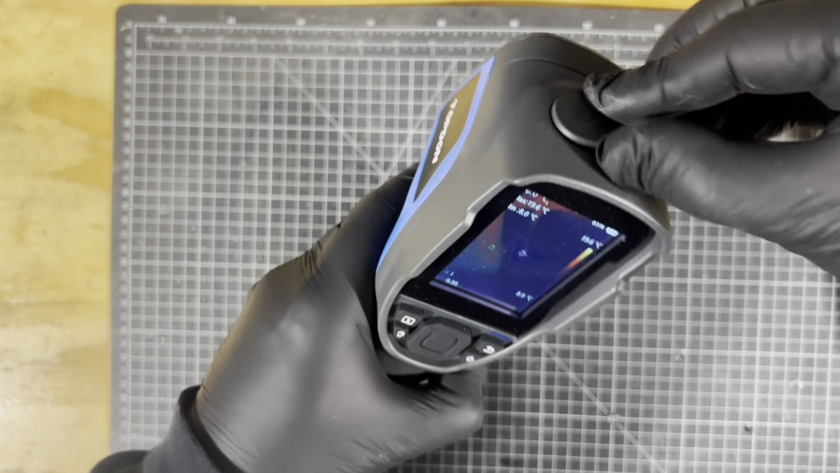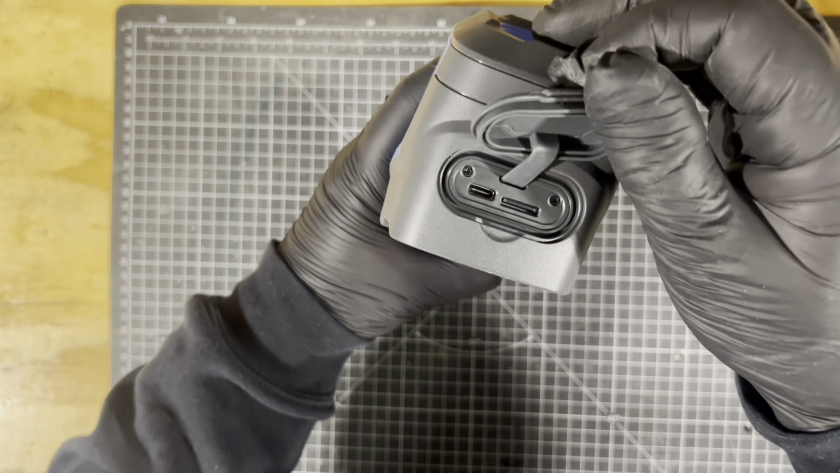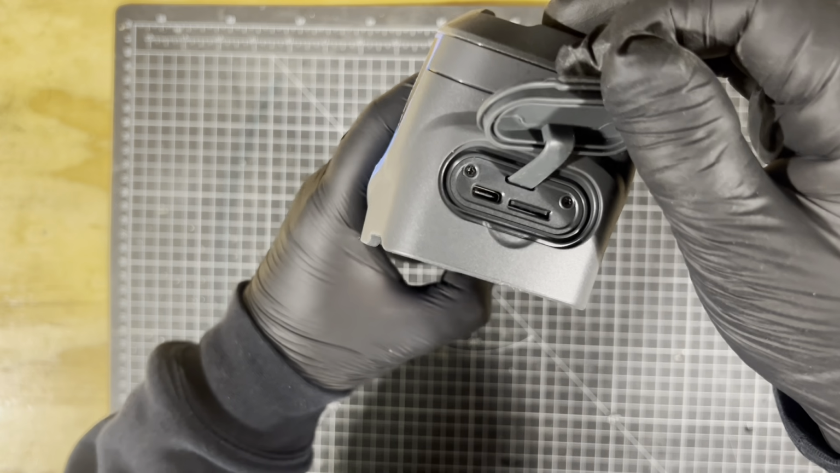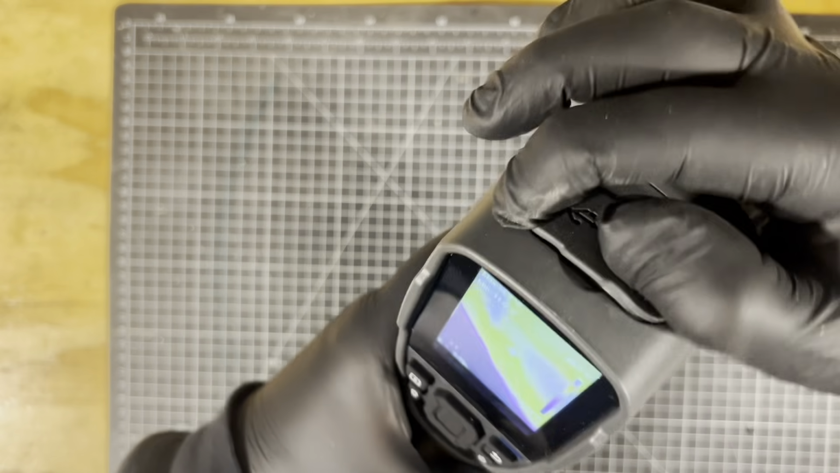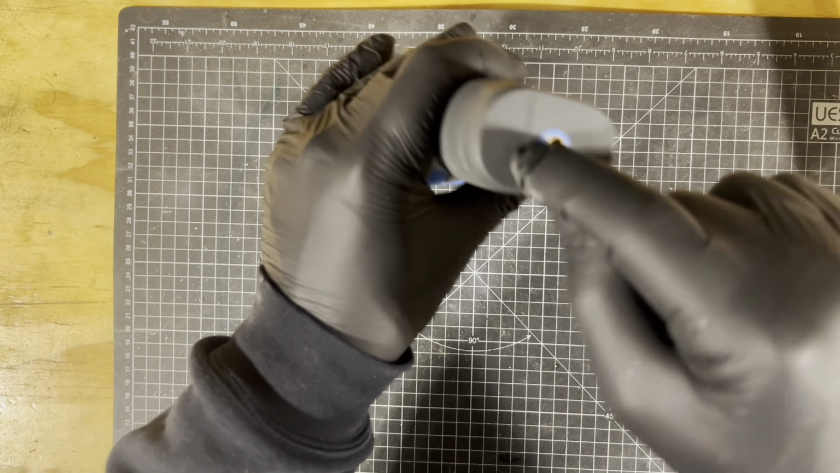At the top, we've got this rubber flap. And there we've got the USB-C for charging and for transferring data into your PC, because you get the lead with it as well. And that's where the SD card sits. Pop that back in there. At the bottom, we've got a screw thread to fix it onto a tripod. I'll show you that in the video.